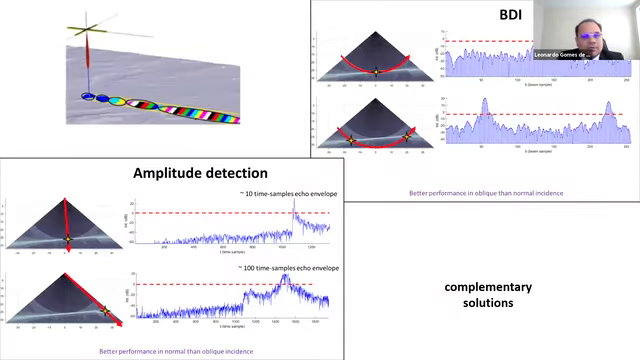As people from CCOM know, amplitude detection made in time series has better performance in near normal incidence, and in the BDI, the echo envelopes are better defined when the signal comes from oblique incidence. So they have complementary solutions, amplitude and BDI.